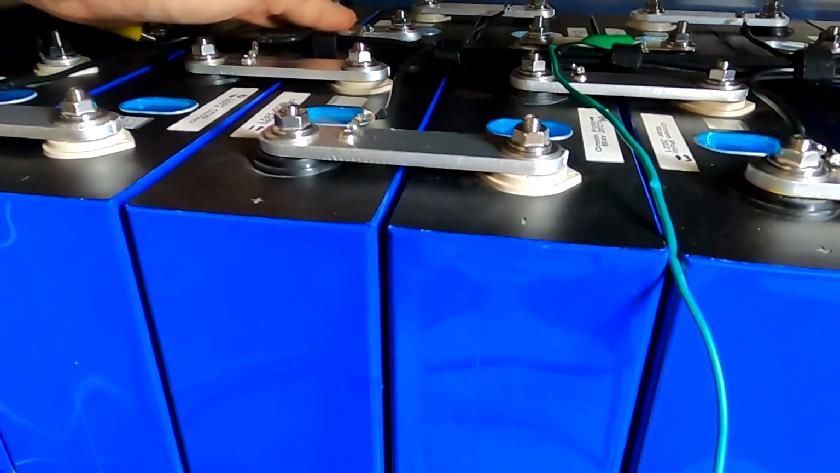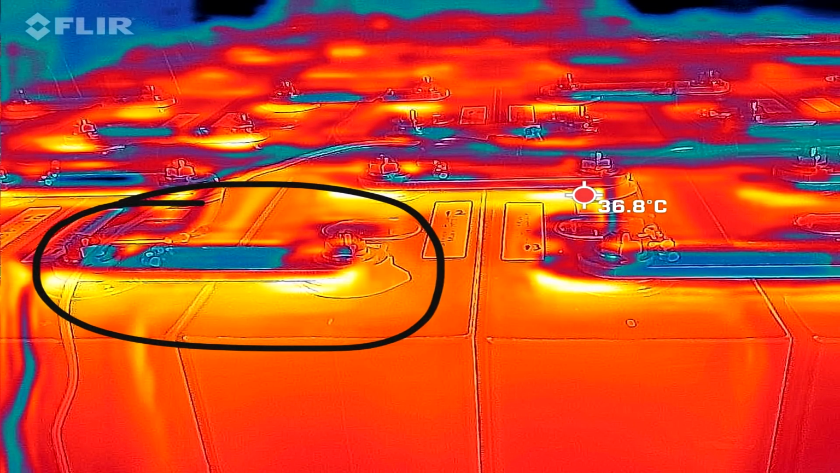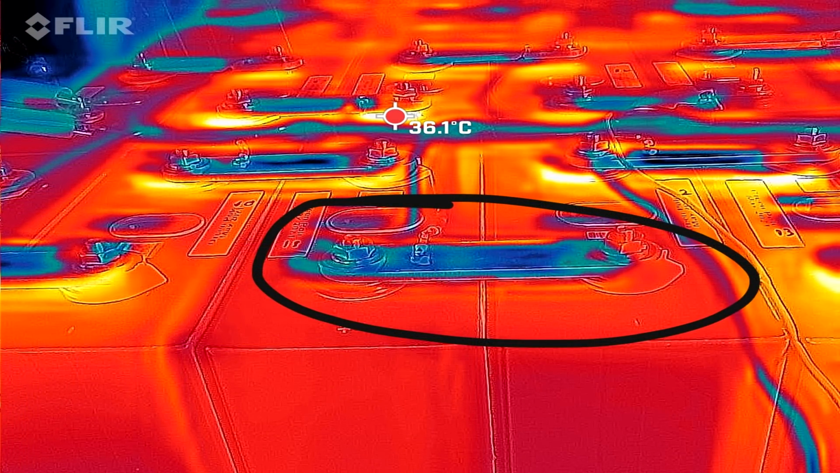Well, anyways, for the short moment the battery ran for a couple of minutes, I could actually feel that the bus bars I had sandpapered and prepared with a no-oxide paste seem to be a lot cooler. If you can see the picture, the first picture here, it looks like we have candles inside these battery blocks and they're heating up the terminals and bus bars. Then after preparing the first bus bar with sandpaper and the no-oxide paste, you can see on picture number 2, this bus bar stays completely cool because the terminals don't heat up anymore.